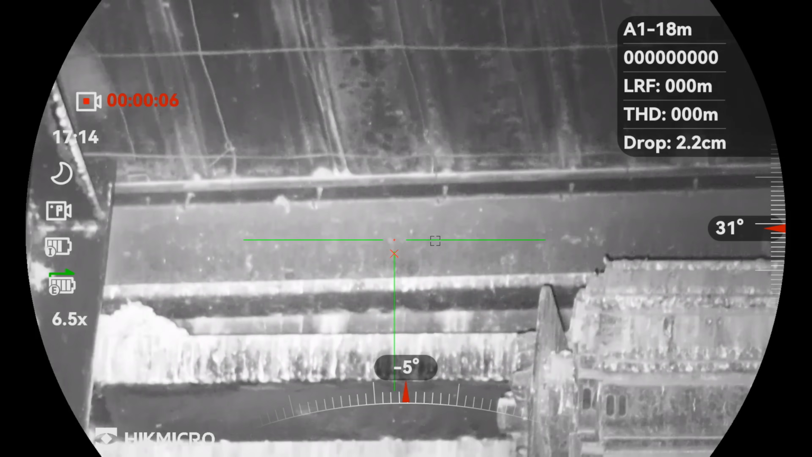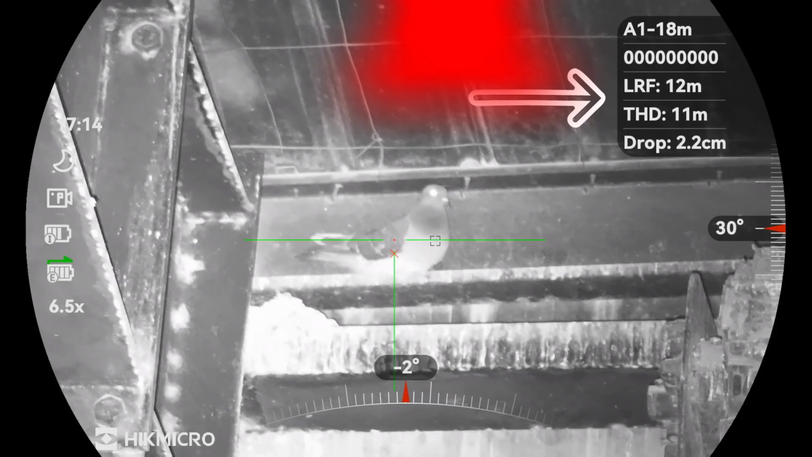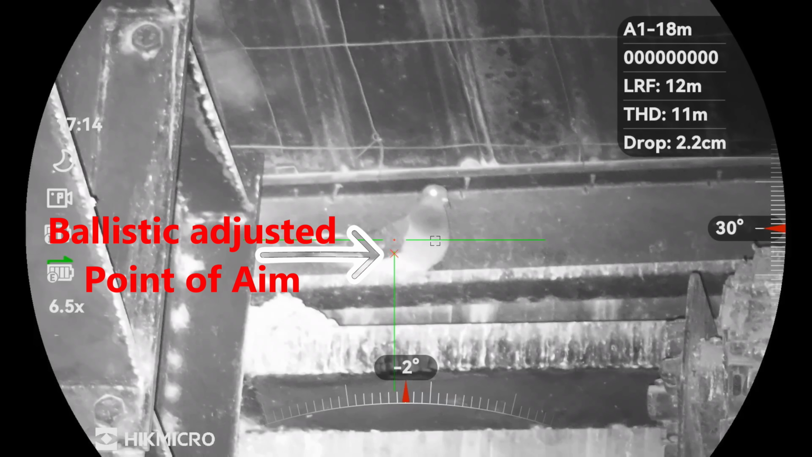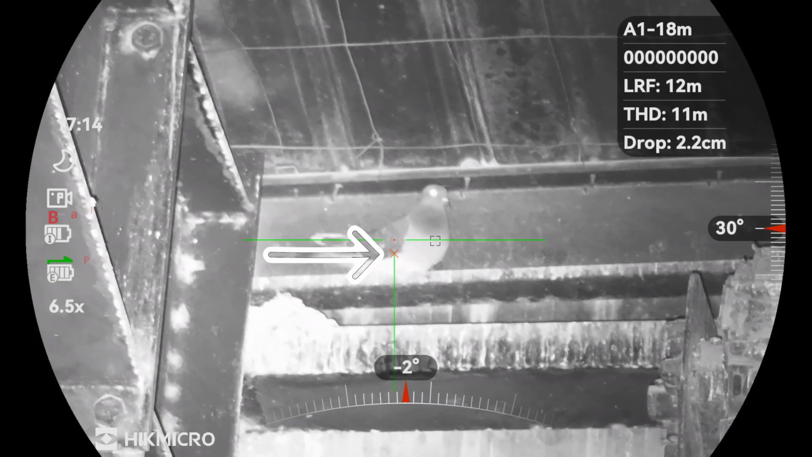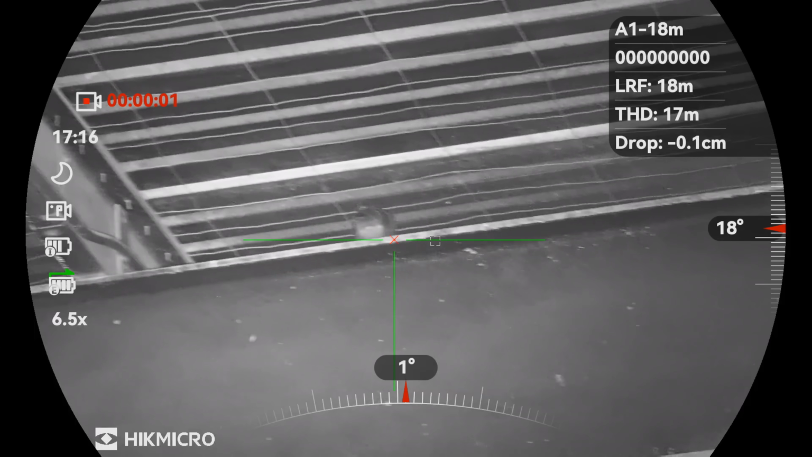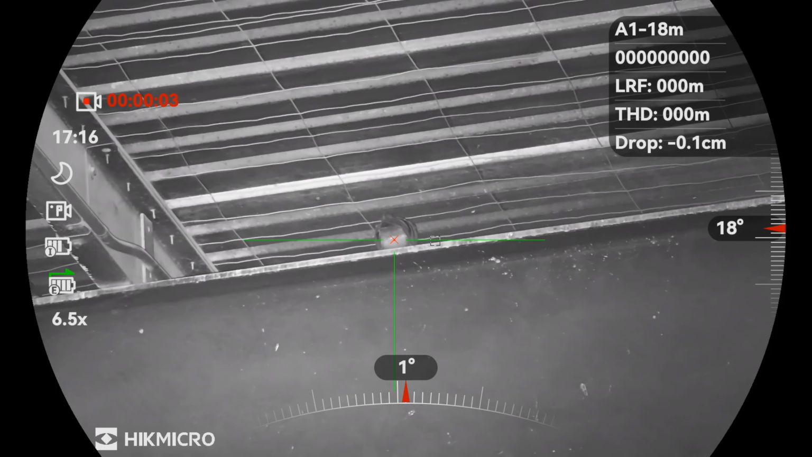So just a quick rundown of what you're seeing through the scope. Here we have your ballistic information with your profile, laser rangefinder information, and how much drop angle you have. This little dot here is your point of aim when zeroing, and below or above that will be your ballistic adjusted point of aim. You also have your battery power, zoom level, then you have your rangefinder point of aim, and on the right side of the screen you have your elevation angle, and below that on the bottom of the screen you have your cant angle.